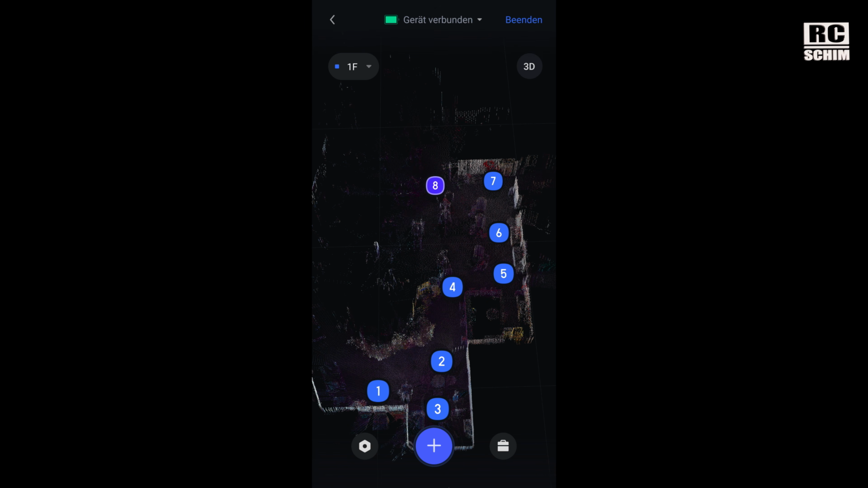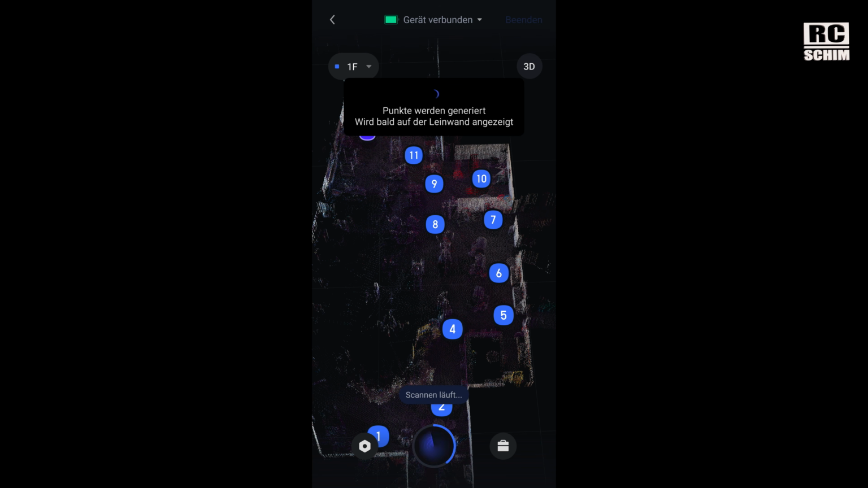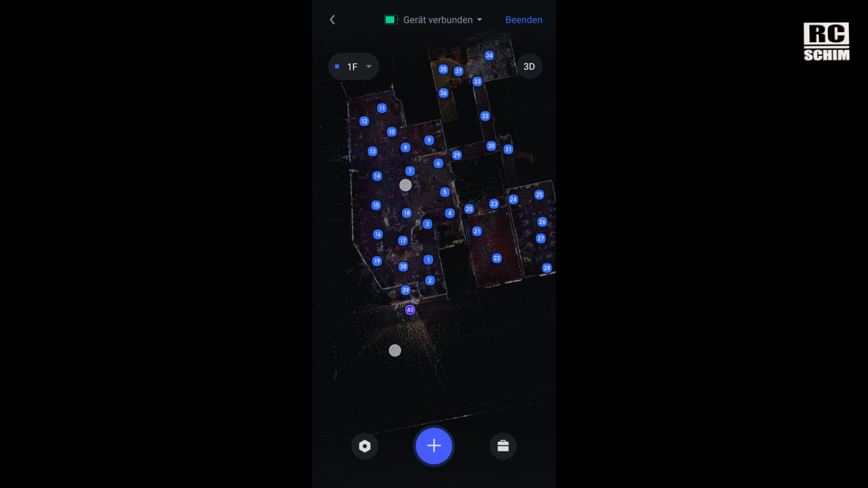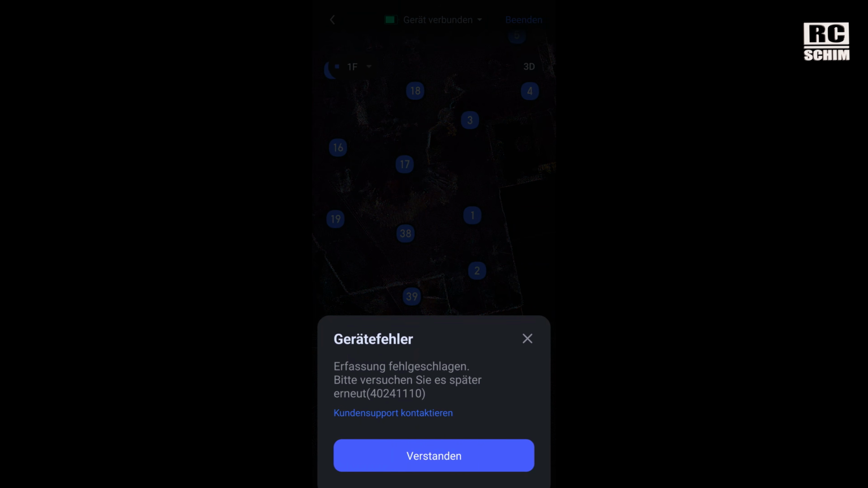Because every point only takes like 16 seconds to scan, I managed to take 10 points there in under 10 minutes. In total, I got to 40 points for this project, but just because it was a lot of rooms. When I got to the outside and it was a very hot day, the device overheated and acted weird. Keep that in mind, but also myself overheated.